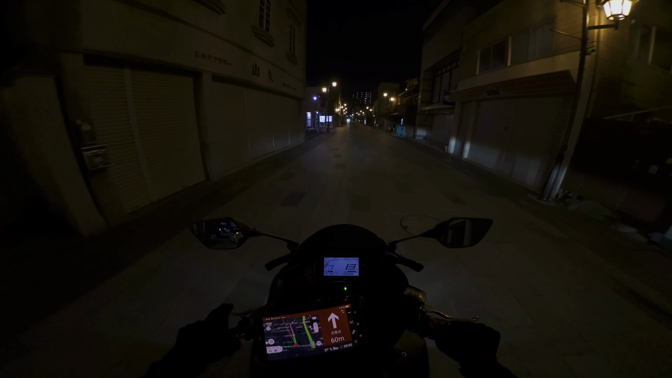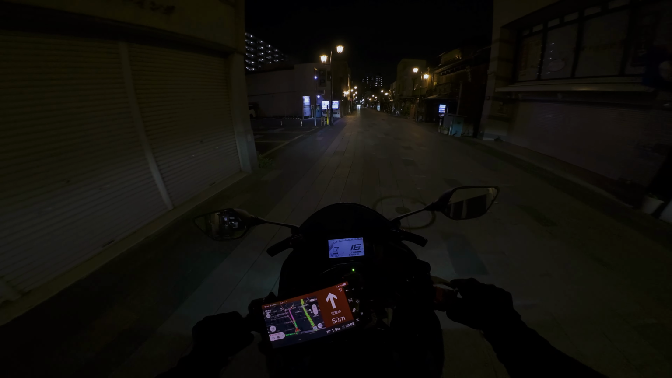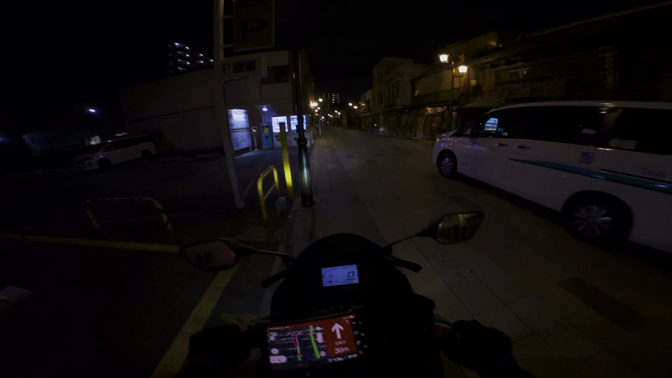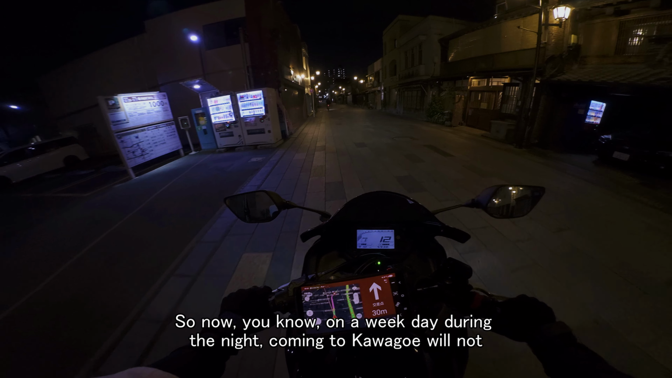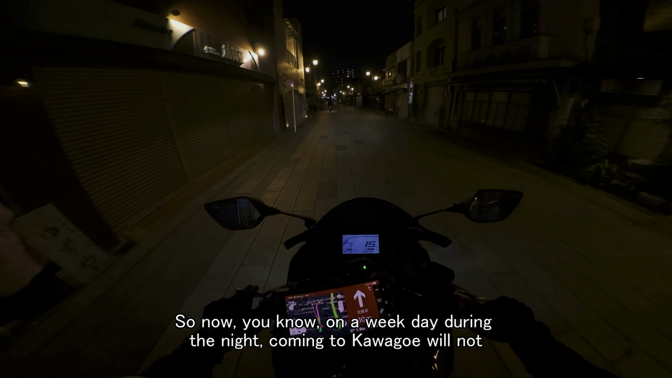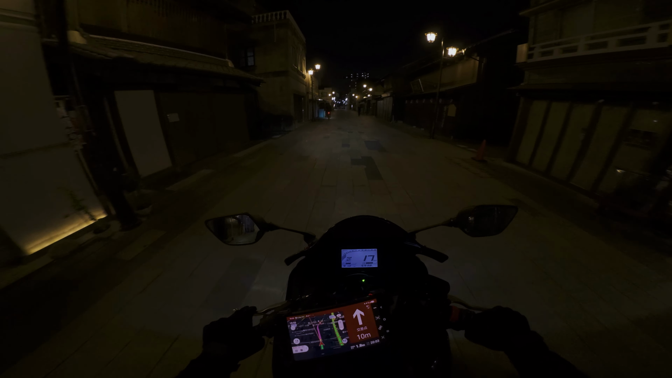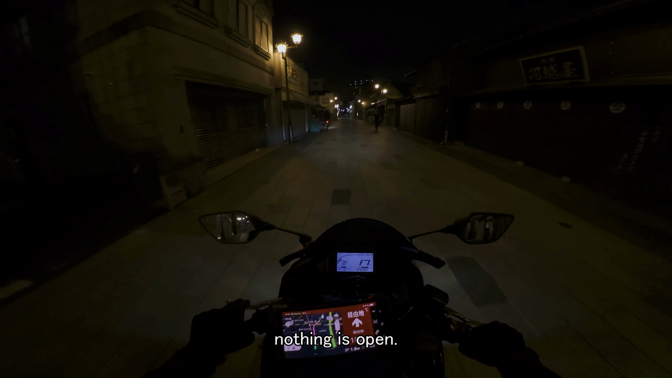Wow. Deserted. Let's have this guy go. So now you know, on a weekday during the night, coming to Kawagoe will not be good business for you if you're a tourist, because there's no people here, nothing is open.